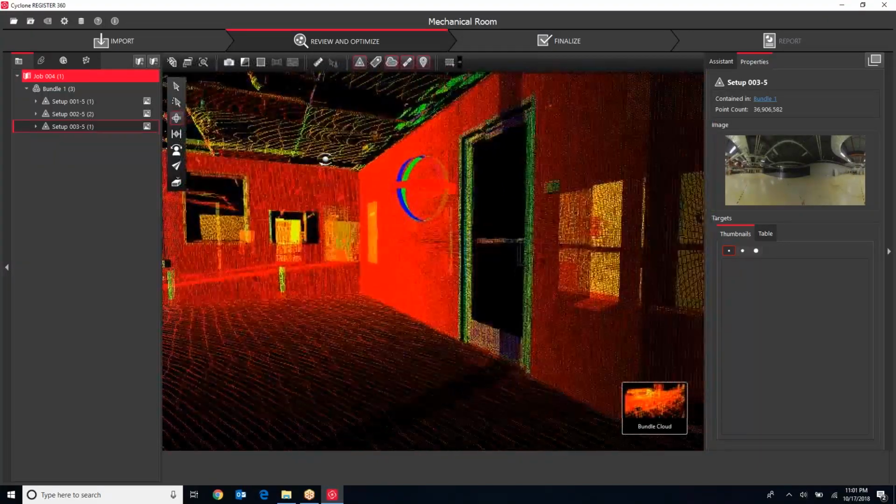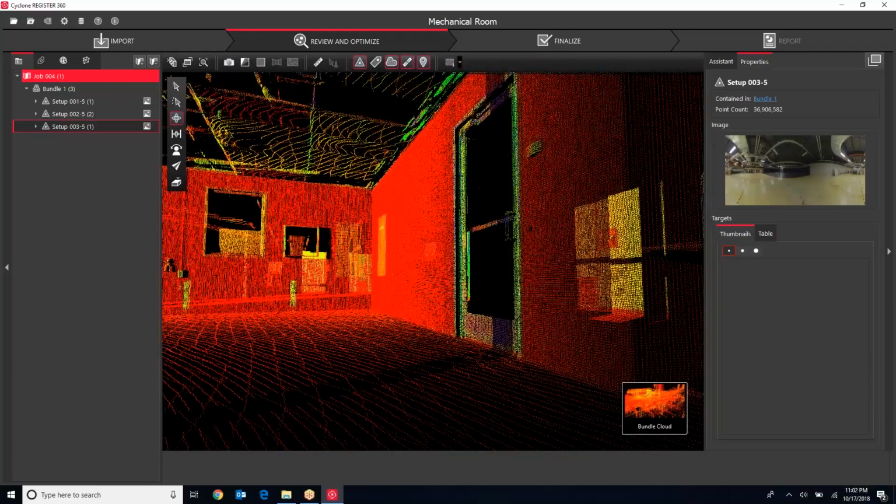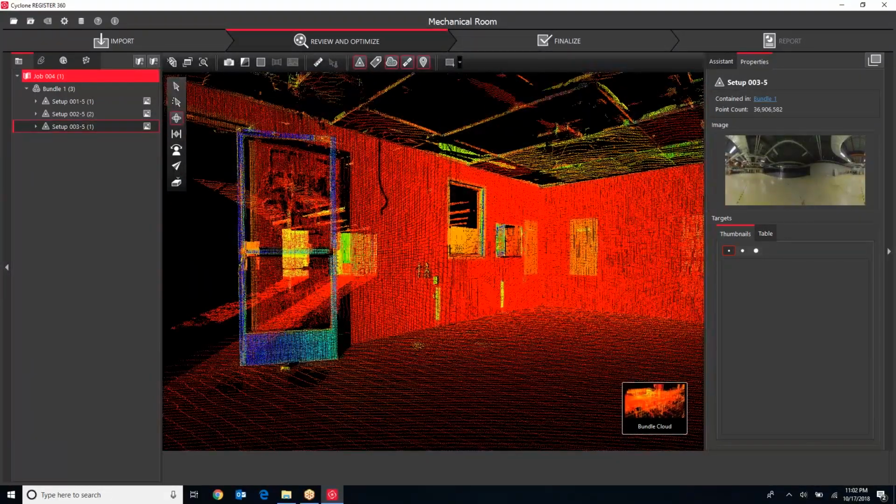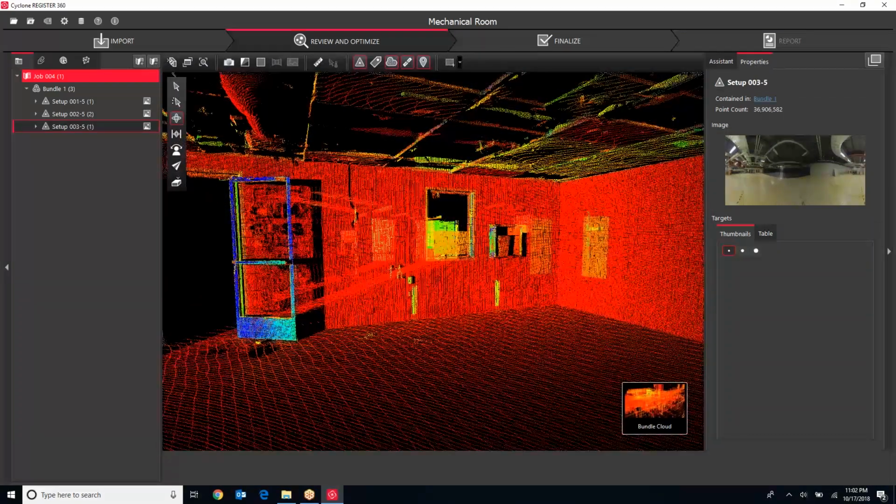That's because the laser doesn't require light to get a return. So even though this is very dark in here, I still got very bright colored data, so I still got great returns. So this is a good example of if you're in a really dark room, the images don't have any value, then simply turning them off will give you this view, which you can still use.